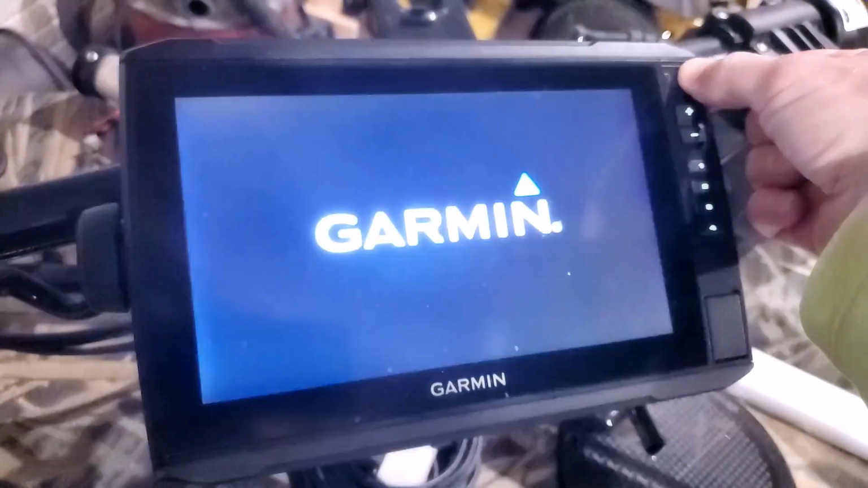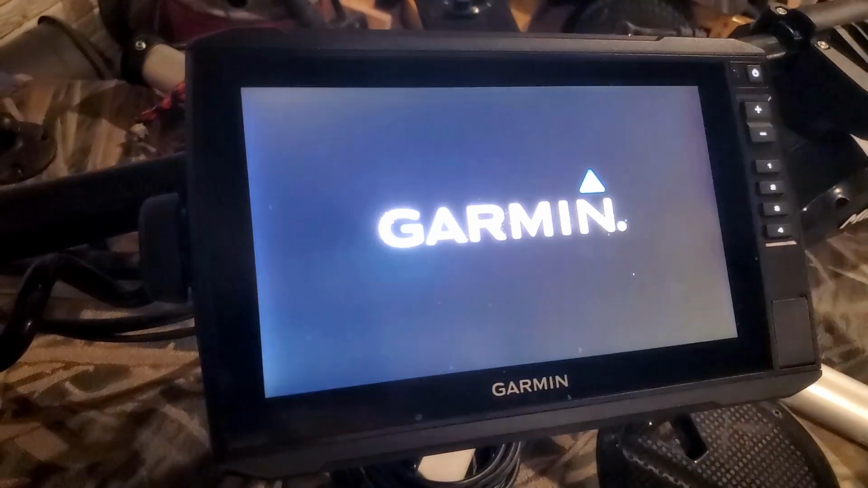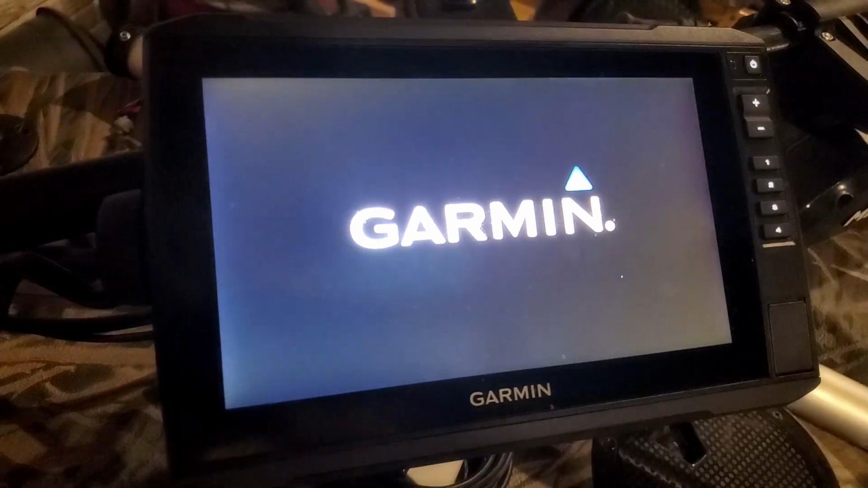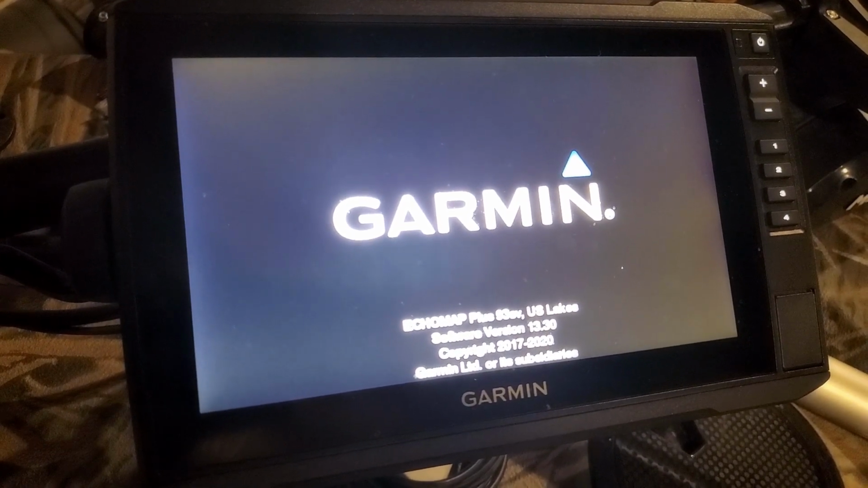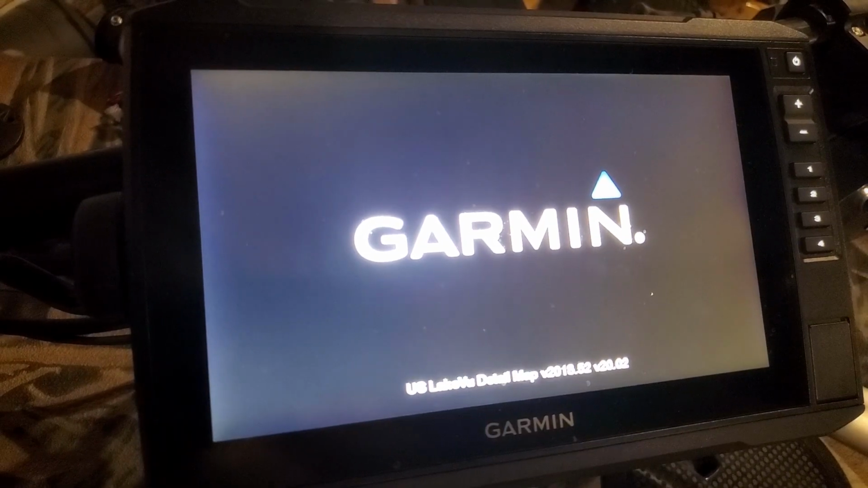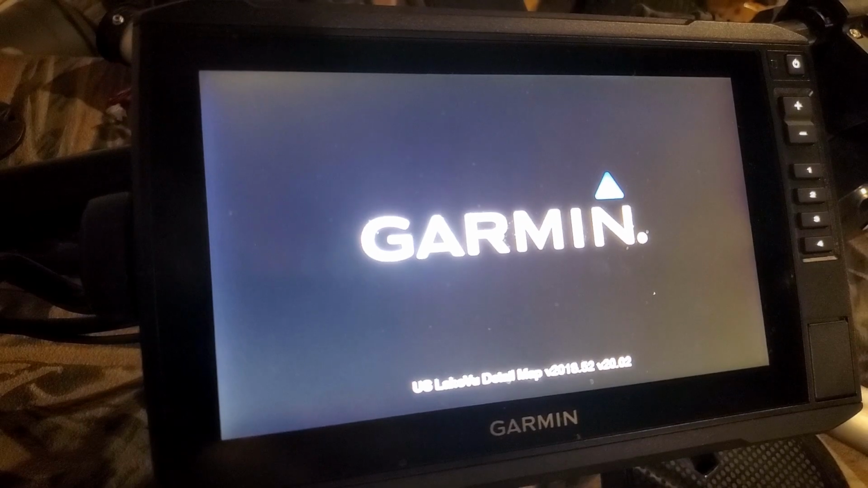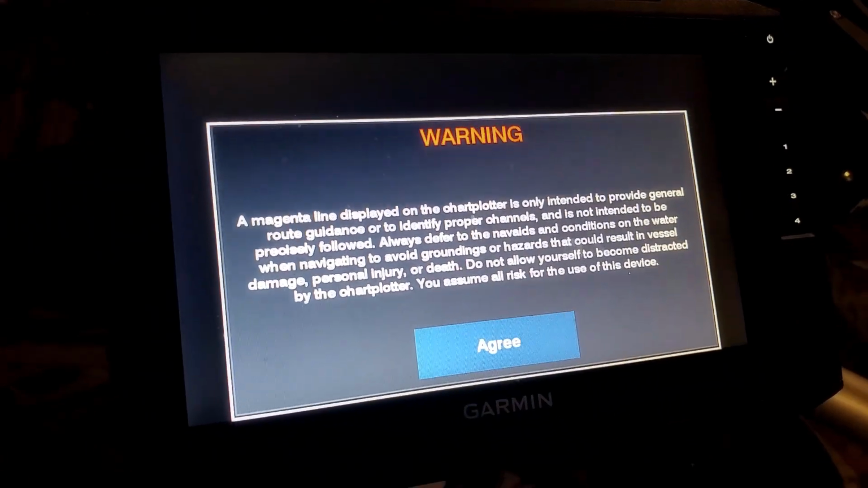Now we're going to go over to our Garmin unit. We're going to power it on. Now mine are networked, but when I upgrade one, it'll upgrade the other. So once this pops up, what I'm going to do is open up my tray and insert the SD card into it. So just give us a second. We're going to agree to this.